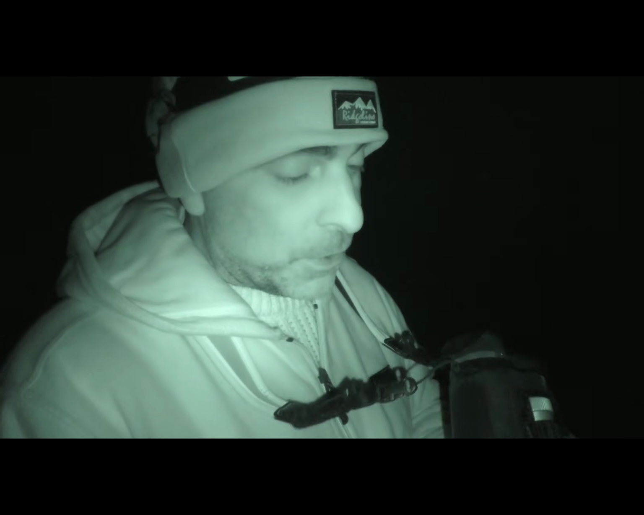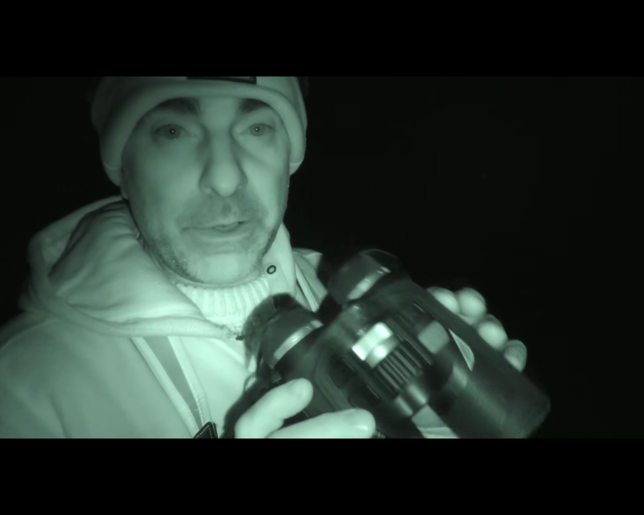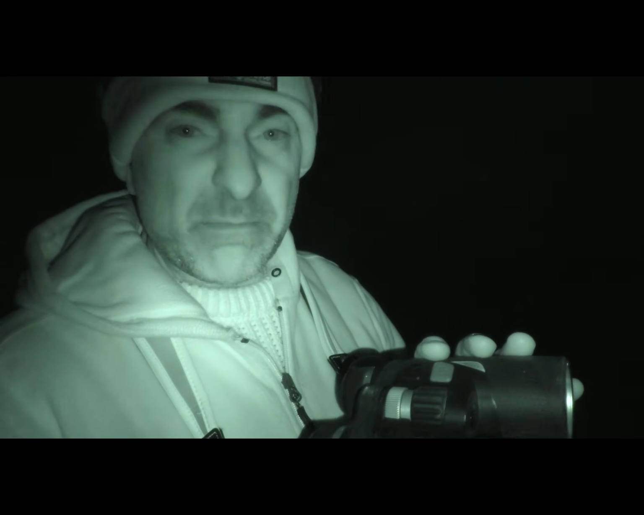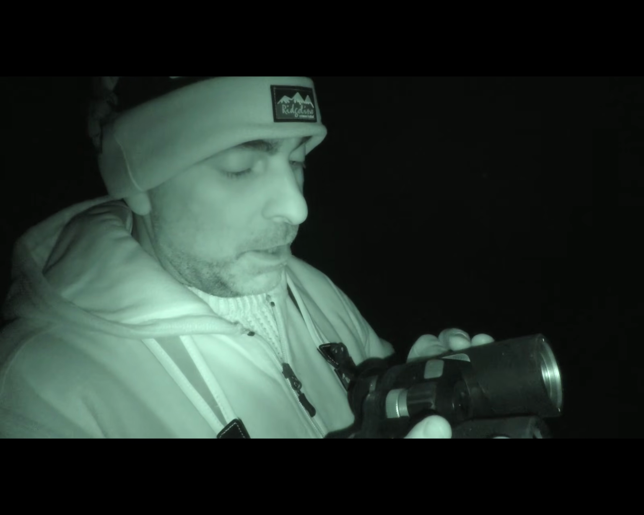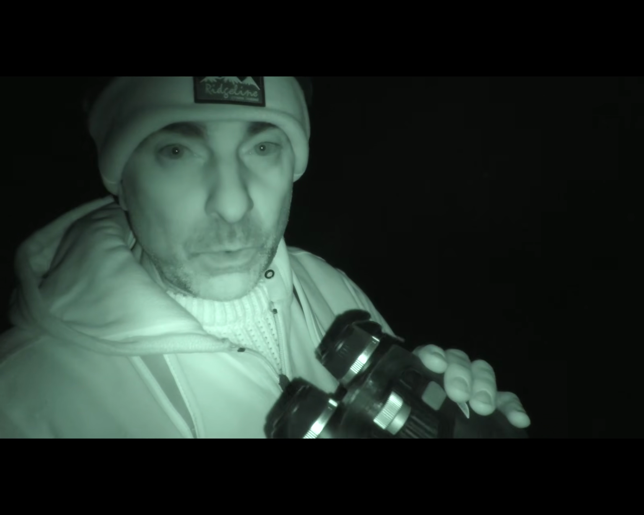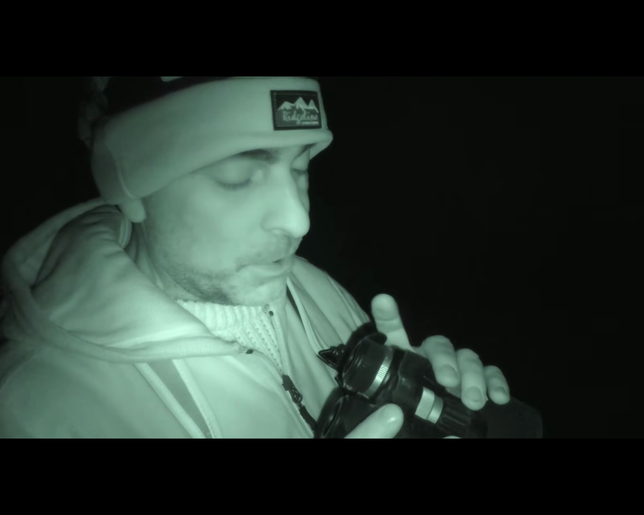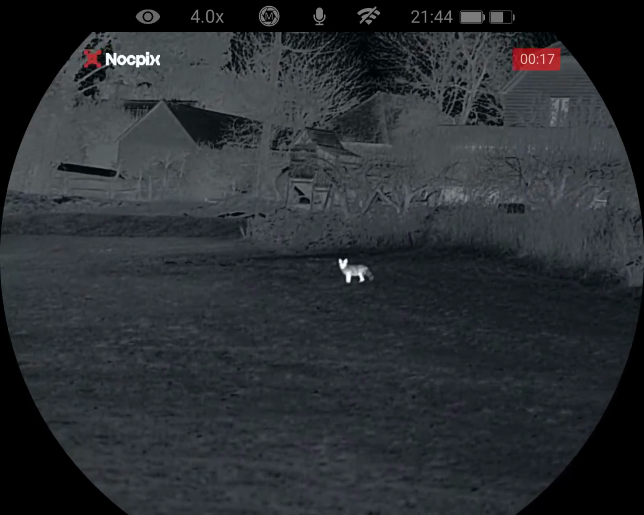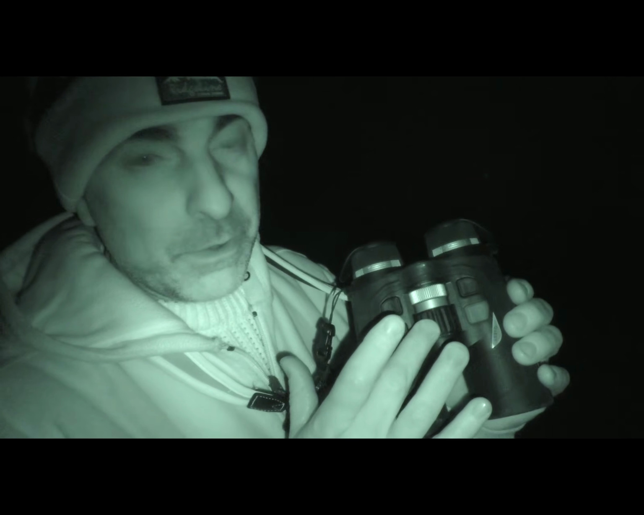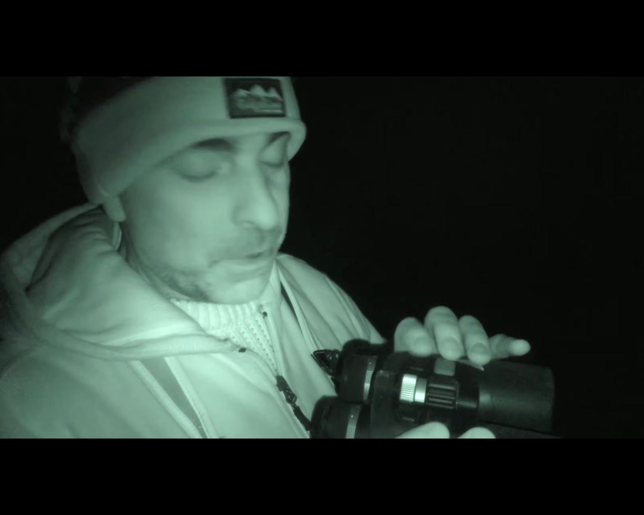Been using the Knockpix Quest thermal binos this evening, and I've got to say I really like these. They're lightweight. I think they're 700 grams or something, so they're pretty basic. They are literally just thermal. They have got a rangefinder on them, but what I like about them is they're just like a normal set of binoculars. You've just got 4 buttons on there, so it's nice and easy to find your way around the menu system. Very, very sharp image on them, and what's nice is they've got the zoom function and the focus wheel both on the bridge here, where you'd find them on a normal pair of binoculars. So yeah, I'm really liking these.